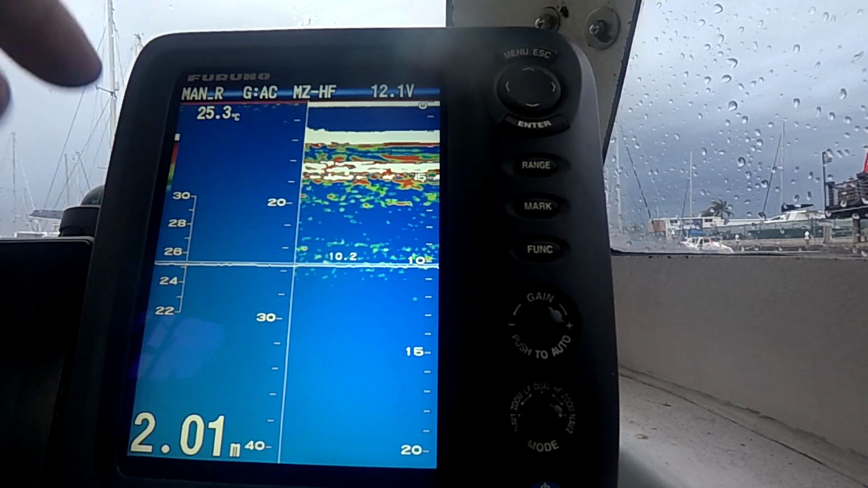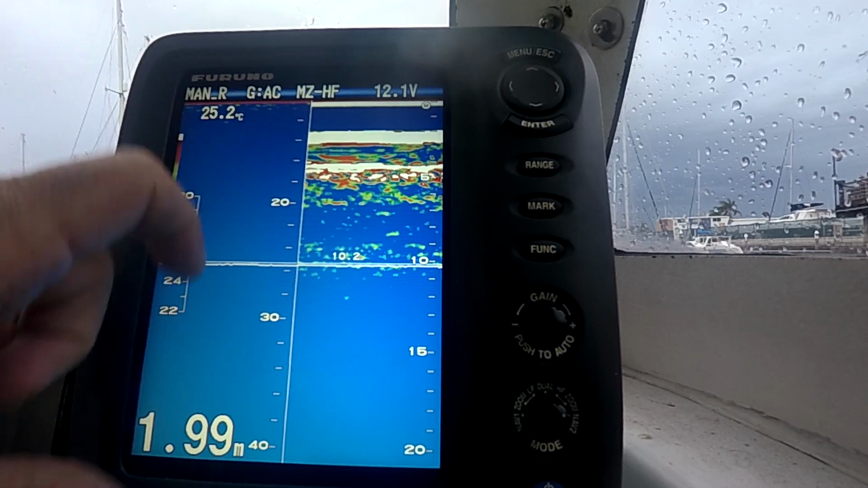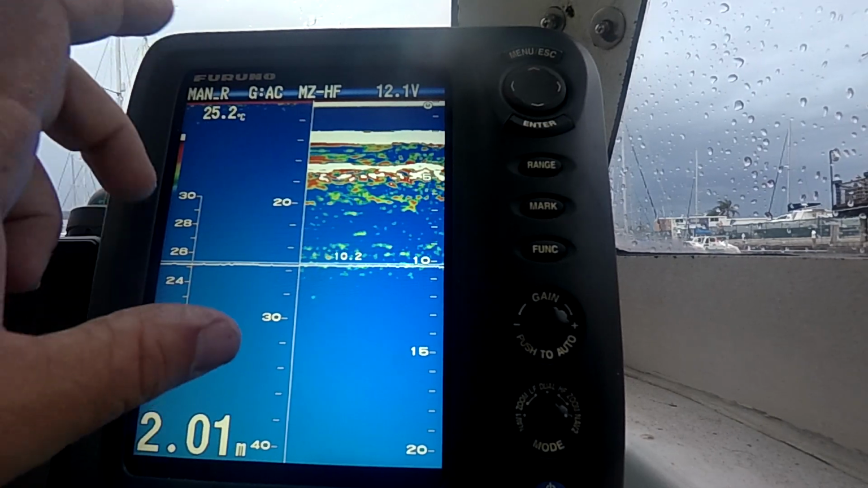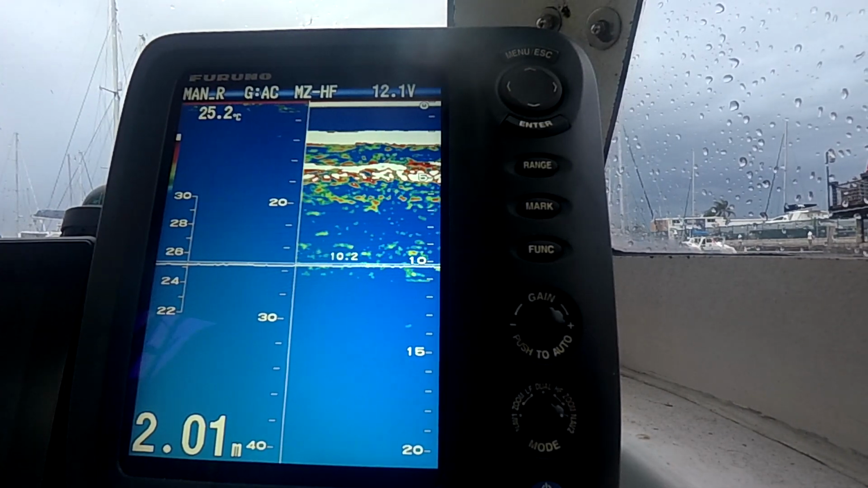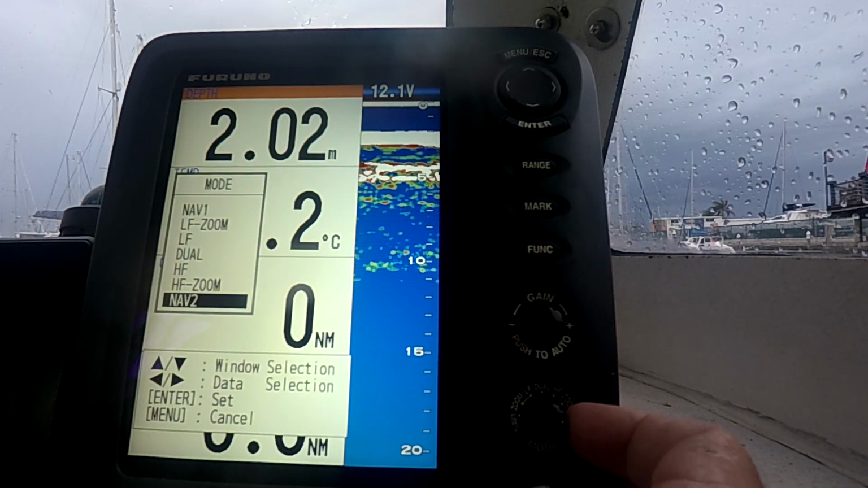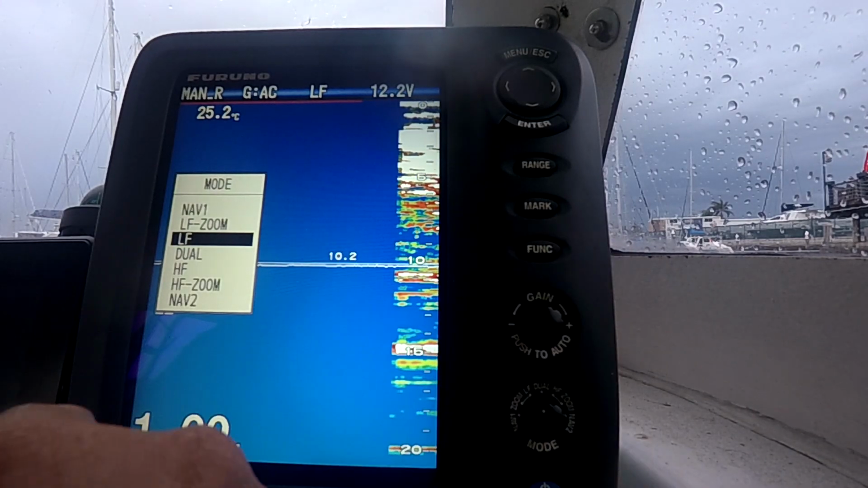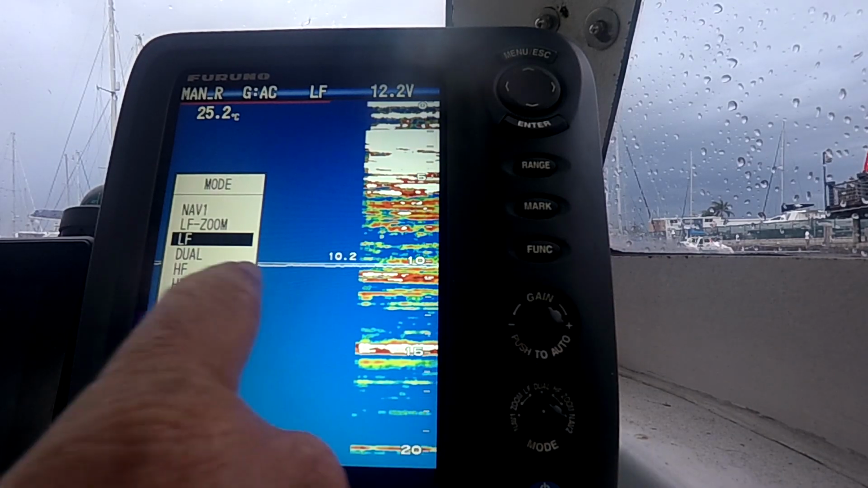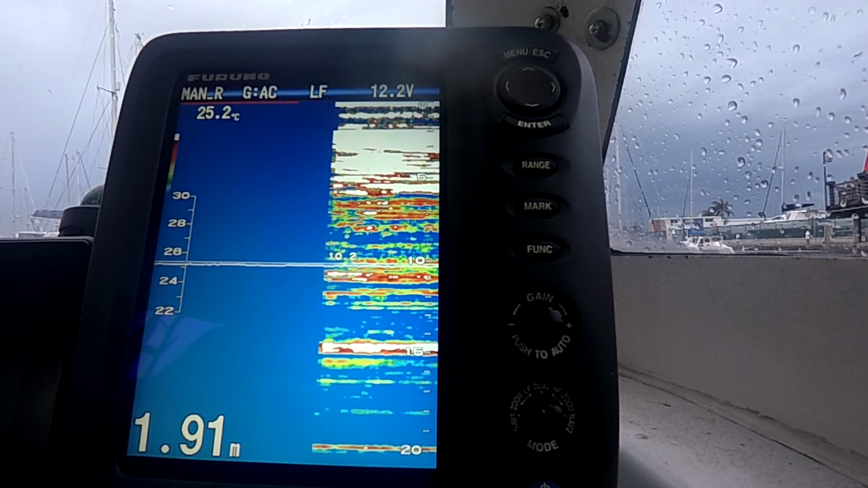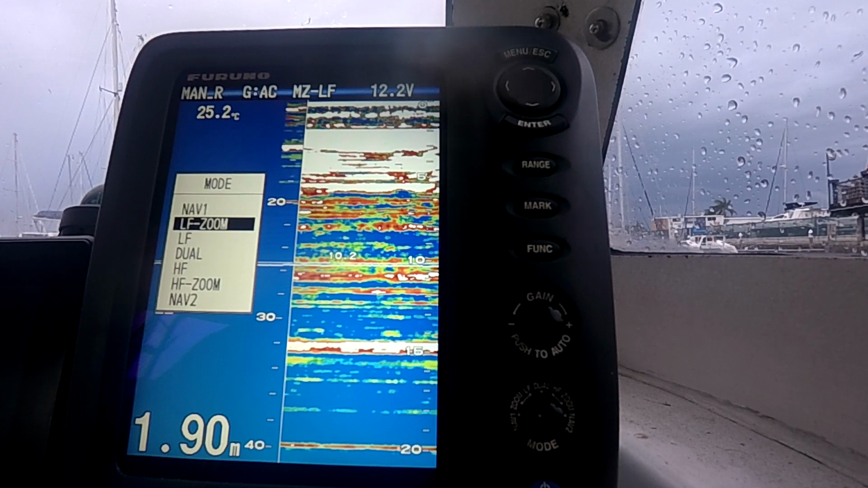So you can either do that for your bottom fishing to try and look at the bottom, or you can set it up if you're pelagic fishing to whatever you want in the water column. You go right over, you got some nav information, so we go back to dual, and then we're back around one click to low frequency. So now we're on the 50 kilohertz side, and we got the 50 kilohertz zoom.